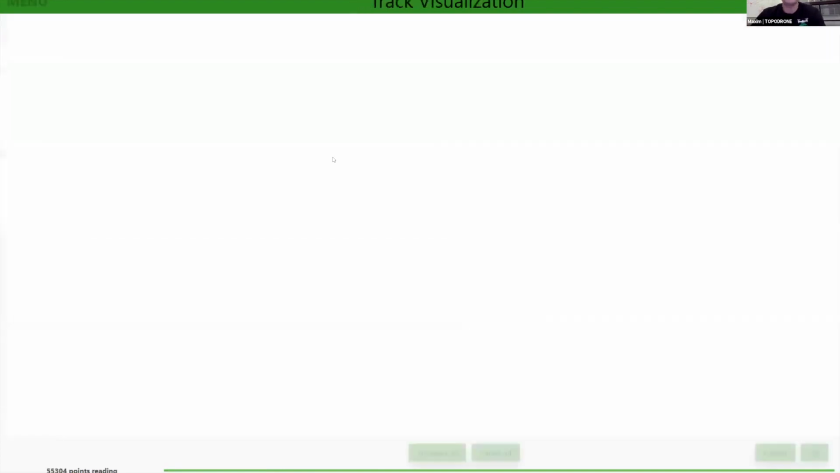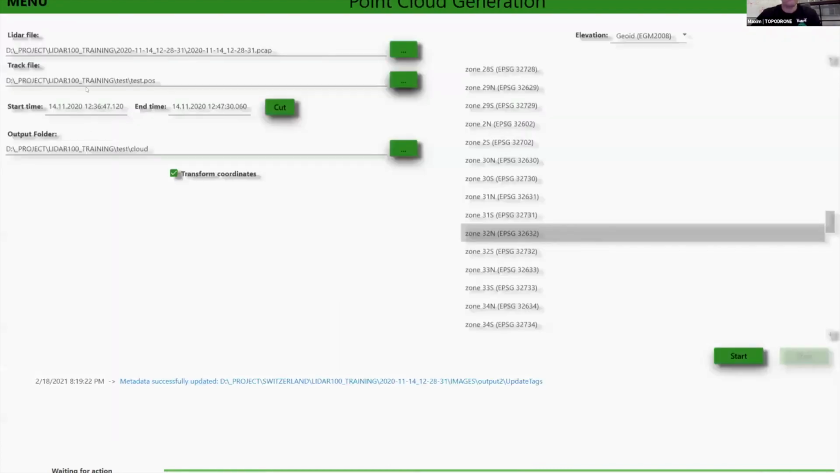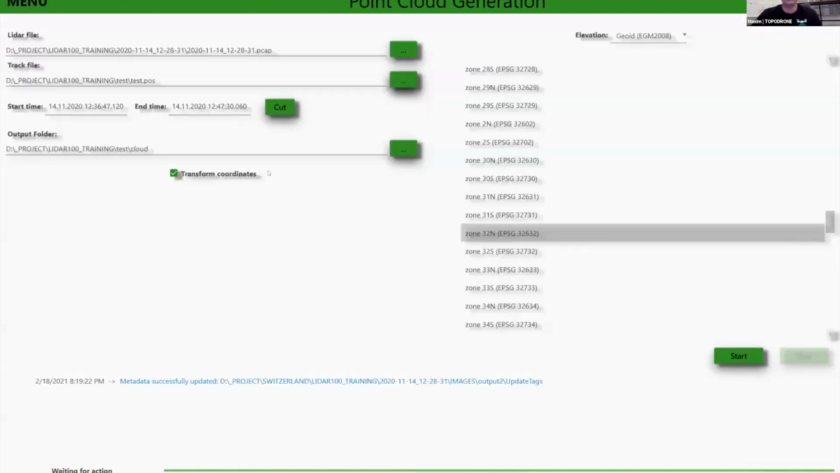Then I select a part of the trajectory where I would like to create a point cloud like this one. After that, I select the output coordinate system, and we support any geoids and any coordinate system as well. And after that, I just click the start button.